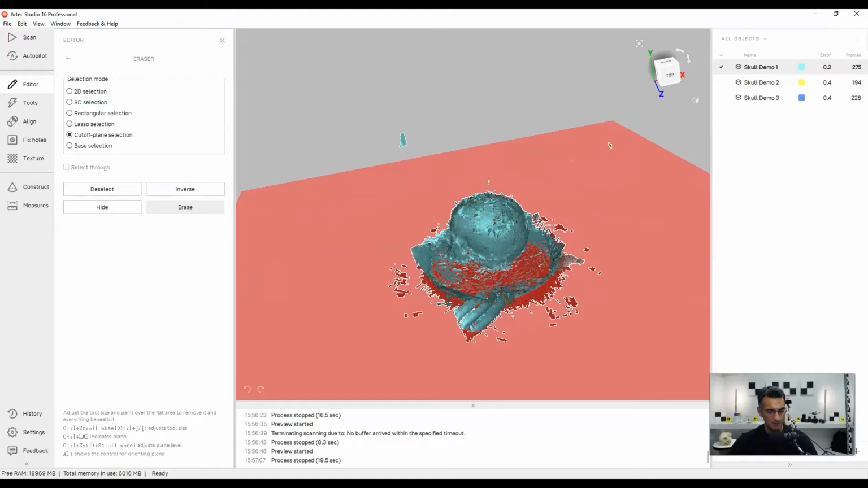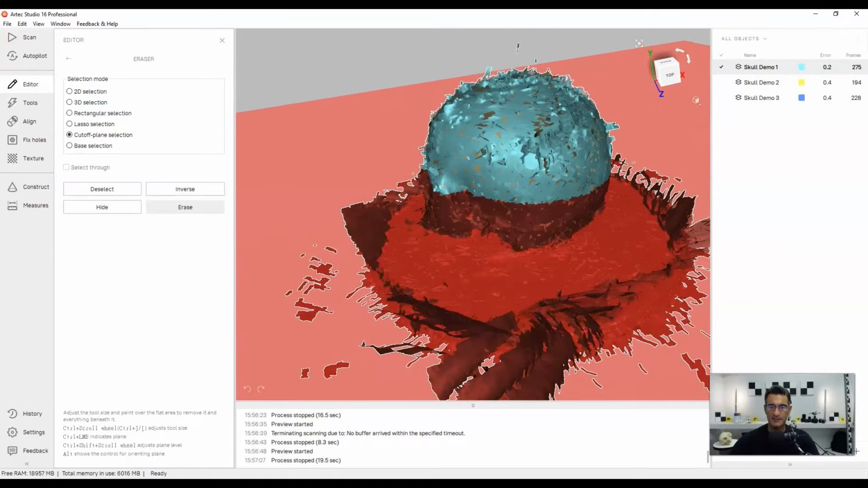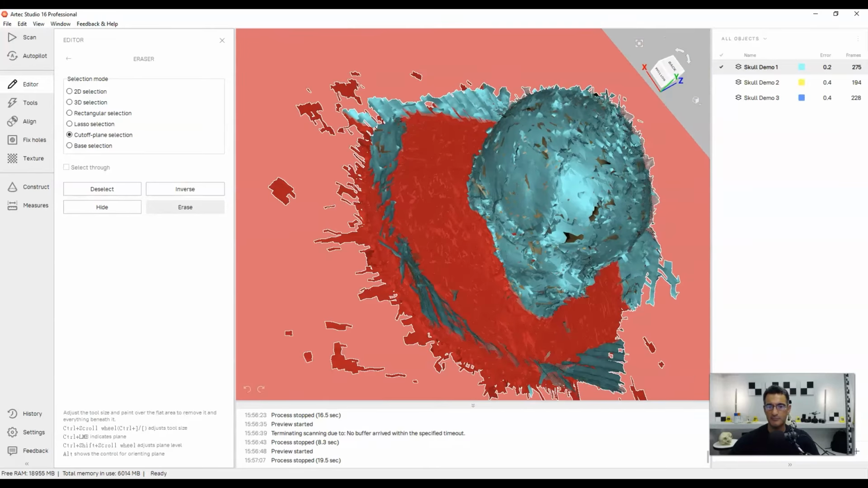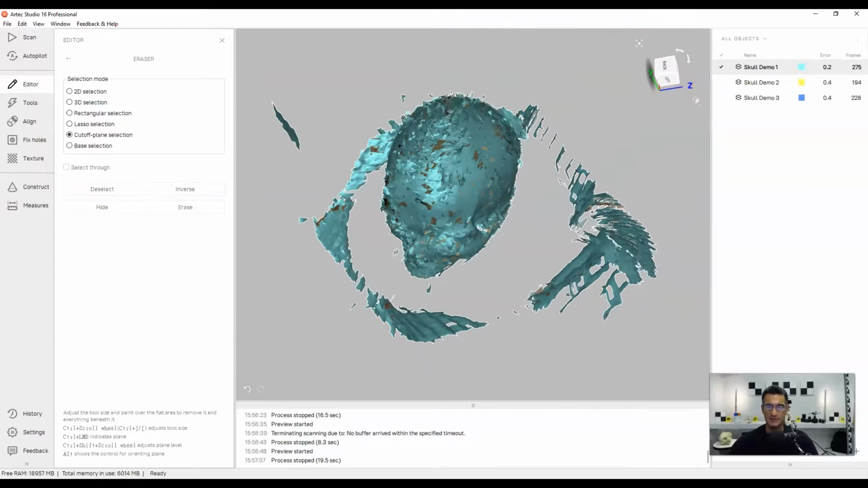By holding down Control and Shift and then the mouse wheel, I can lift that plane up and down. Anything that gets selected, I can perform an operation on. So I'm just going to go down a bit like this, and that will get a whole bunch of stuff erased, and that's what I want. I want to erase all that stuff that was there.